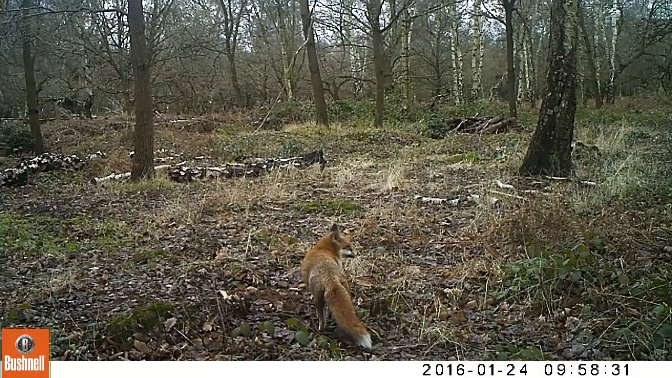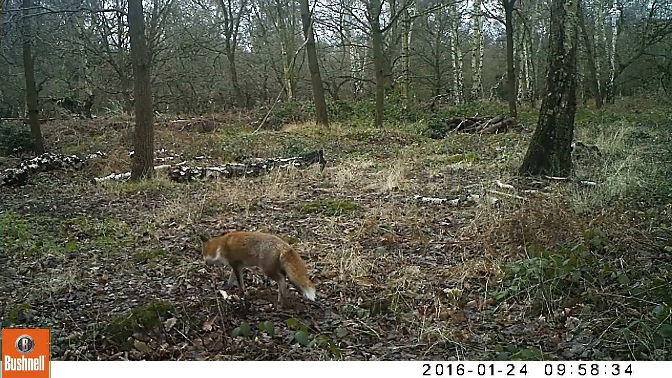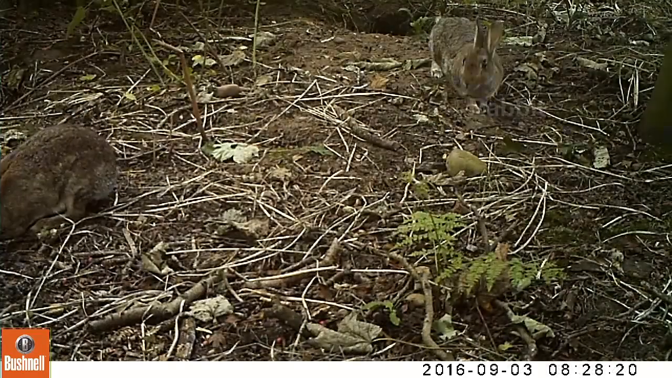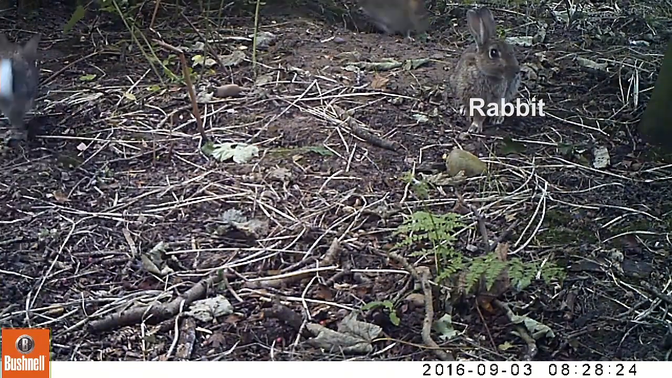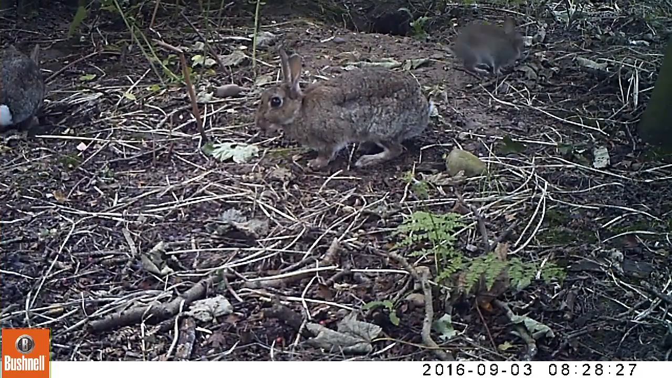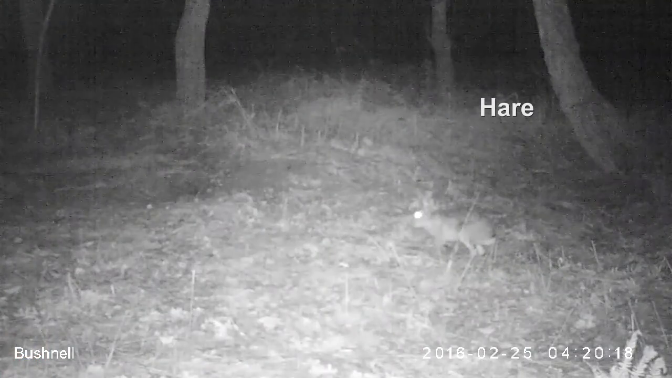In total, we recorded 10 mammal species. This included, of course, also more common species like the fox. Or rabbits. There were, however, also species which we did not necessarily expect to see in the woodlands, like hare.